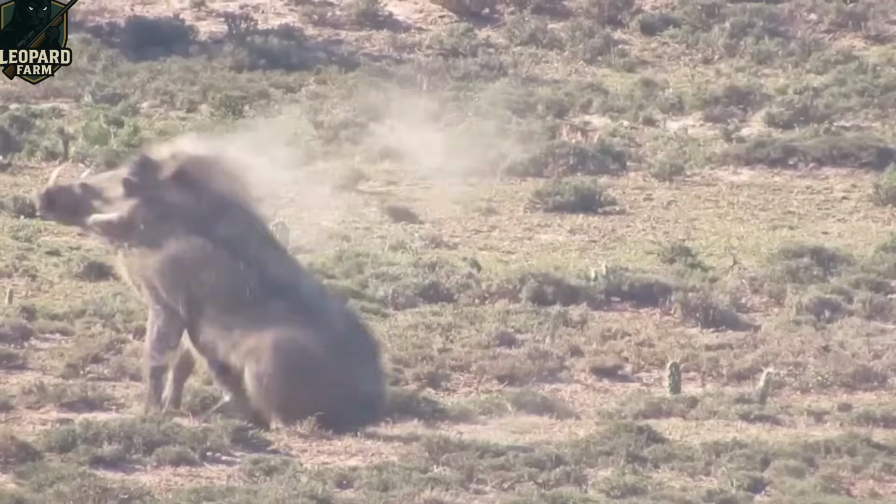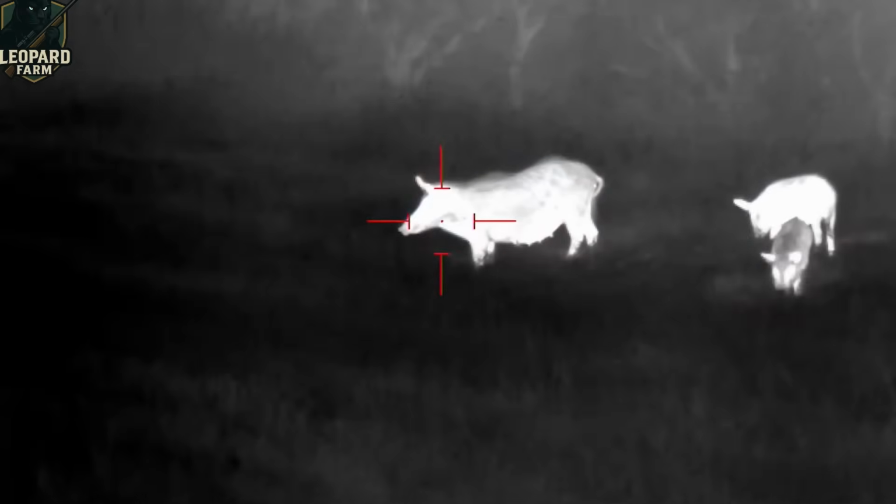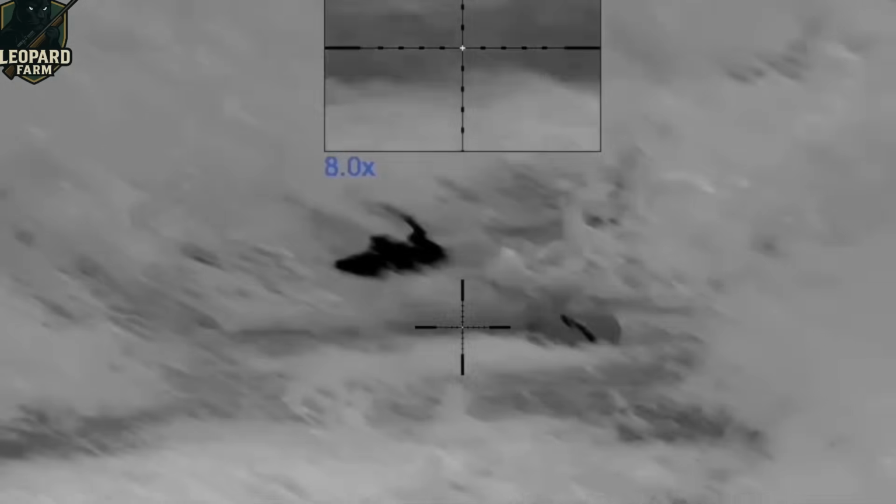As we packed up to head home, another herd appeared out of nowhere. With no time to waste, I lined up my shot in a fleeting moment and fired. The crack of the rifle echoed through the quiet wilderness, sealing the day's final triumph.